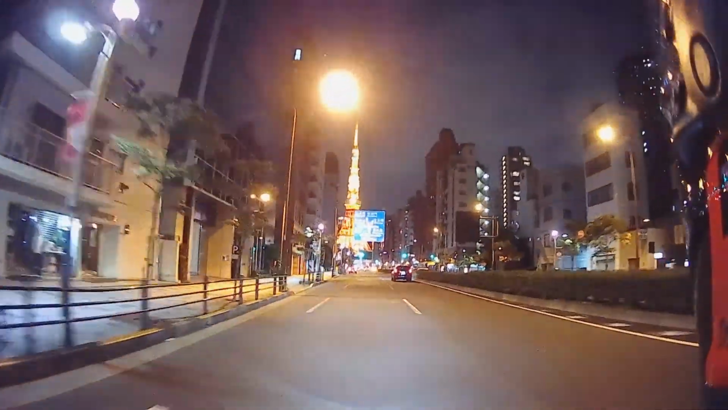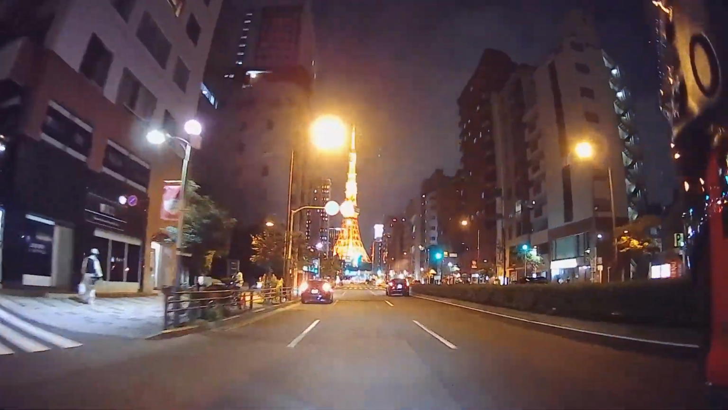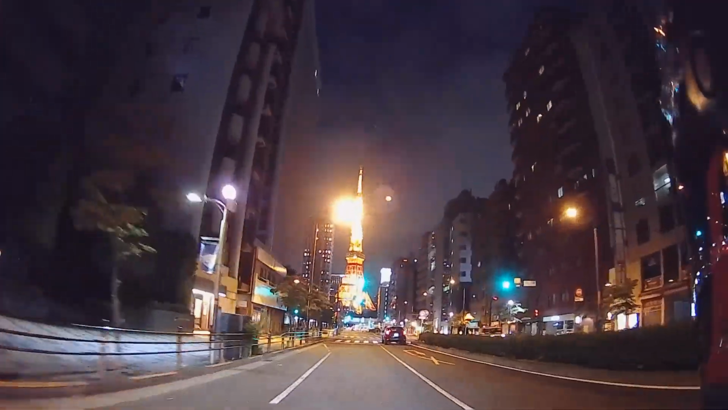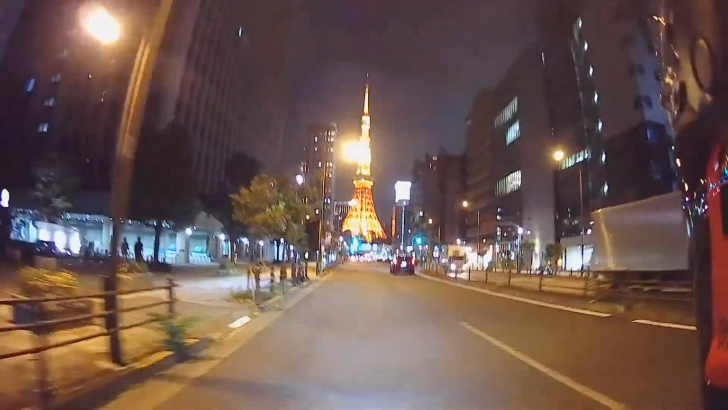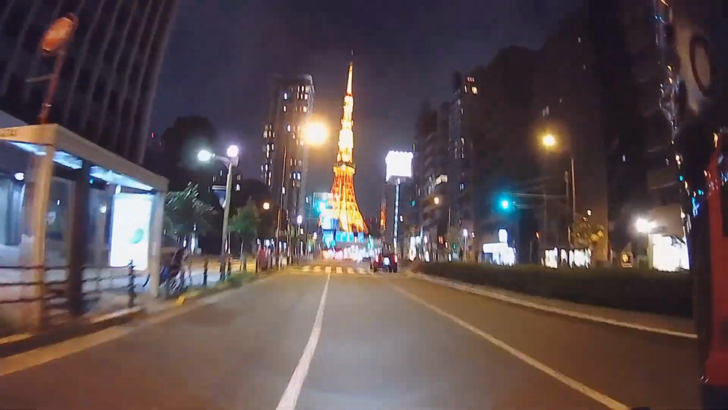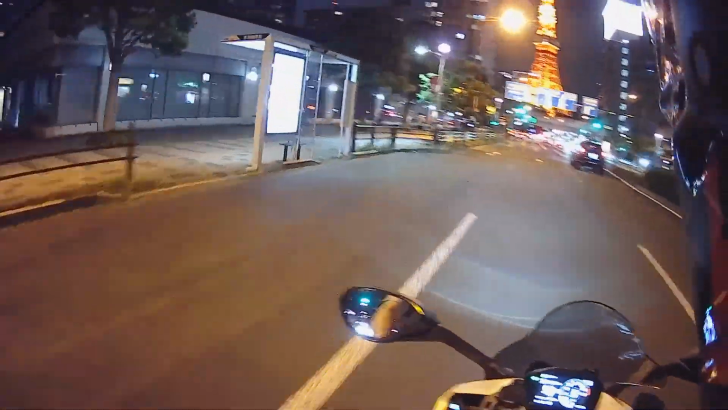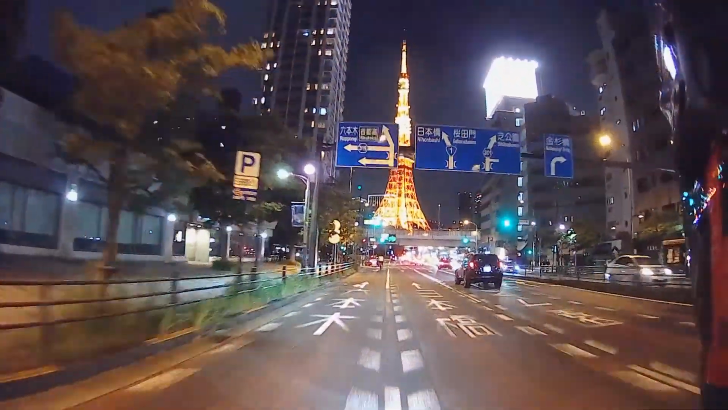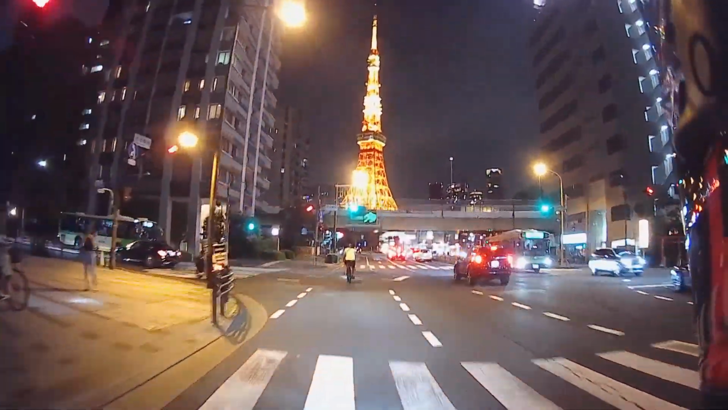Alright, going to take it nice and slow so you can have a really nice look at the Tokyo Tower. There have been rumors that they are actually going to take down the tower since the Tokyo Skytree has taken over its job. Not sure if that rumor is true or not, but hopefully the metropolitan government decides to keep it as it is.